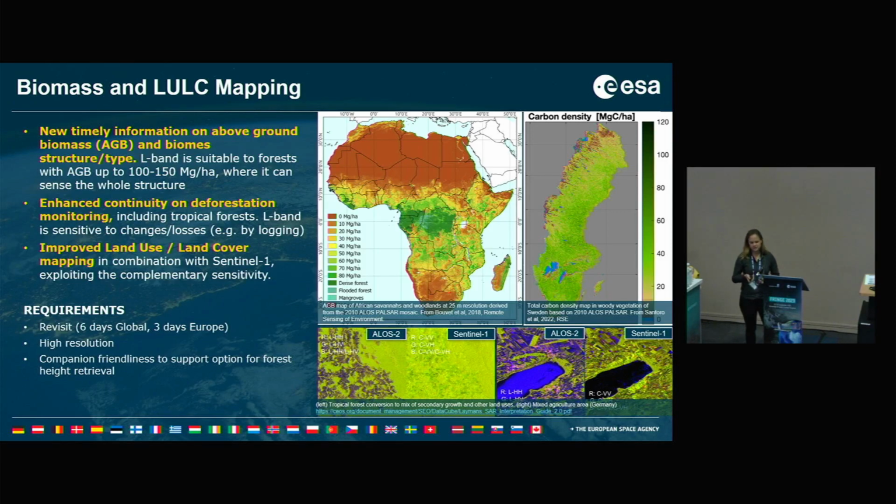You can also see here some images of Sentinel-1 and ALOS-2 compared to get an overview of the different information you would be able to retrieve in the context of biomass and land use and land cover mapping.